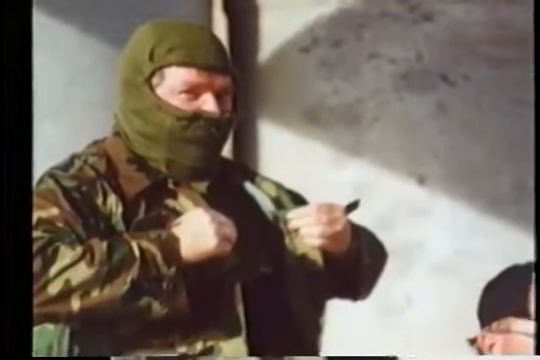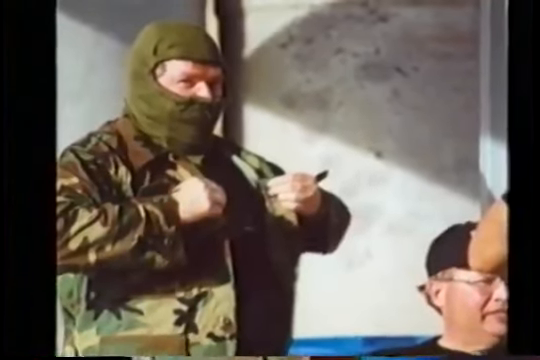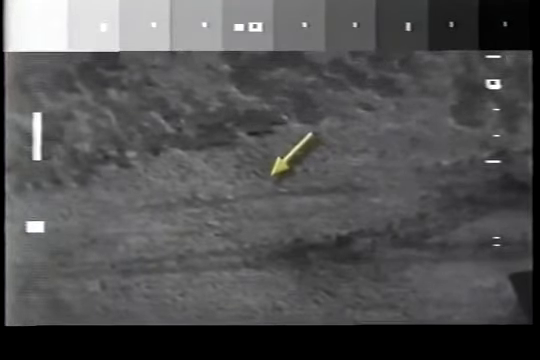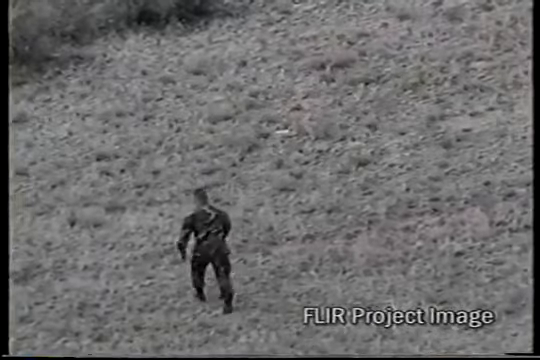As the FLIR Project's first test, we set out to determine if such chemically treated uniforms could have rendered federal agents relatively invisible to the FLIR sensor on April 19th. In this video footage shot by the FLIR Project team, a field appears empty until a man begins to move. He is wearing a standard military-issue BDU uniform, just like those worn by federal agents on April 19th, and cannot be seen if he does not move. But a visible light video shows just how exposed the man really is.